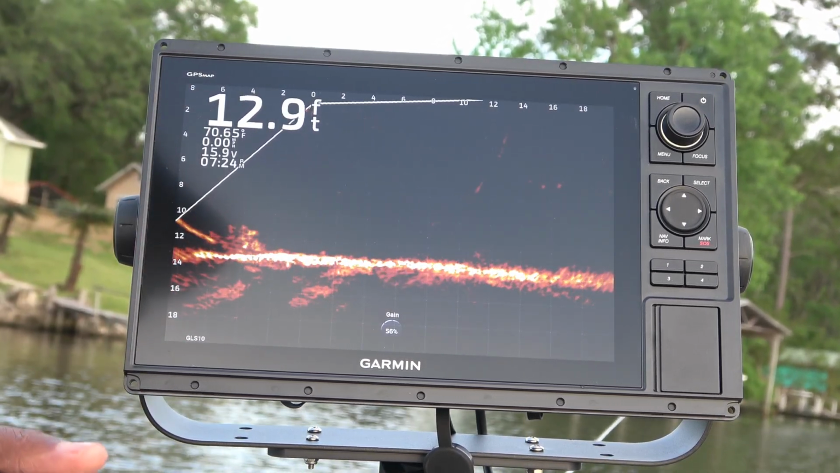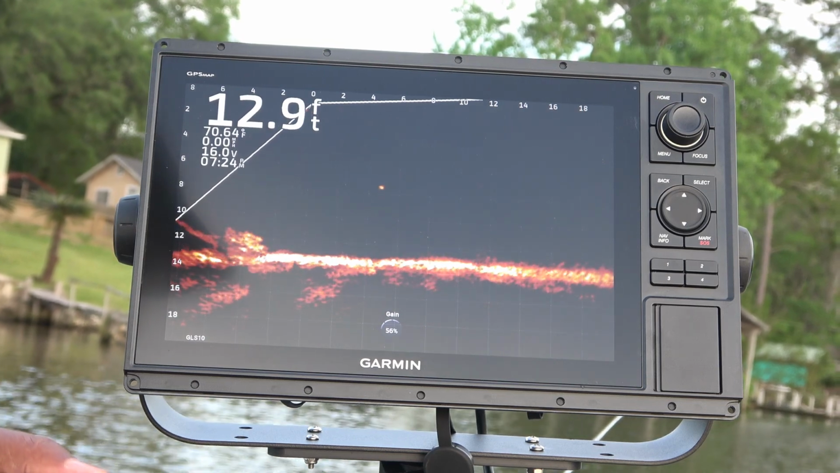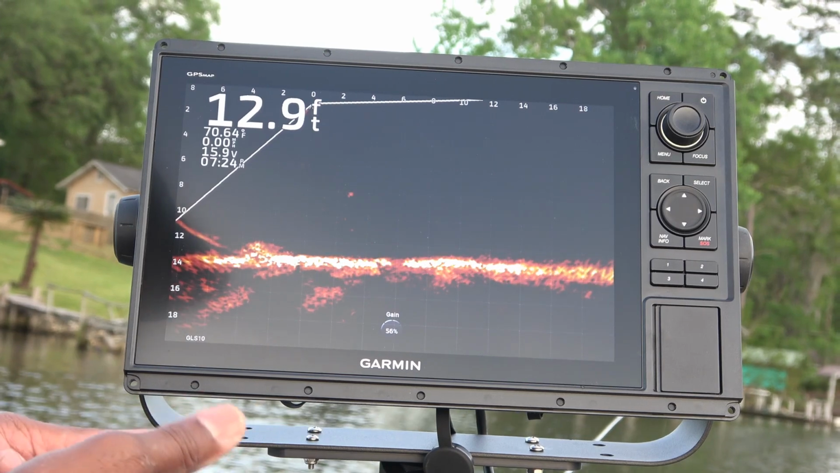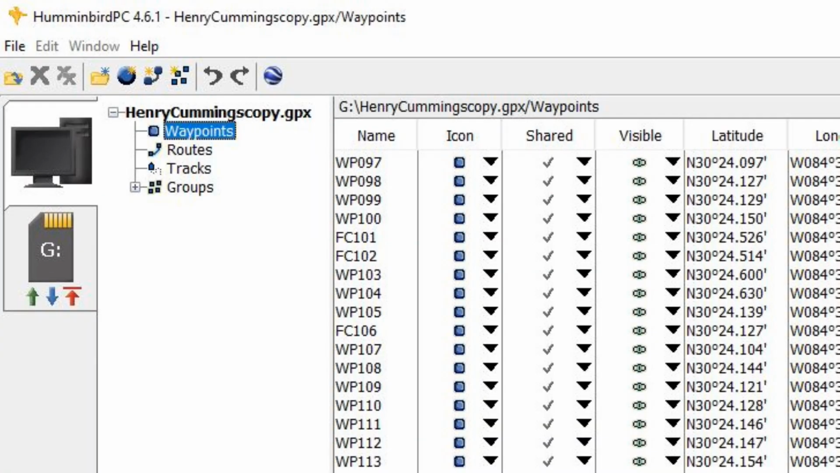So one of the things you can do is export from your Hummingbird using Hummingbird PC. You can take that backup and, using Hummingbird PC, convert it to a GPX file, which is a standard GPS format.